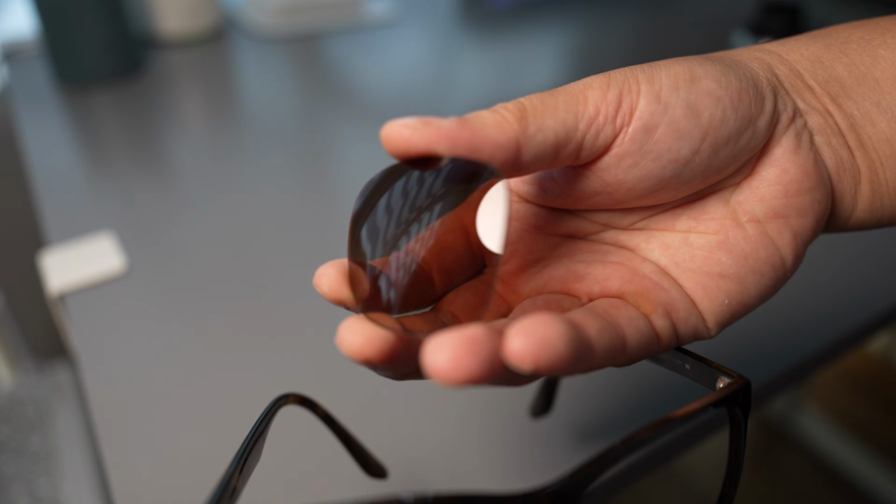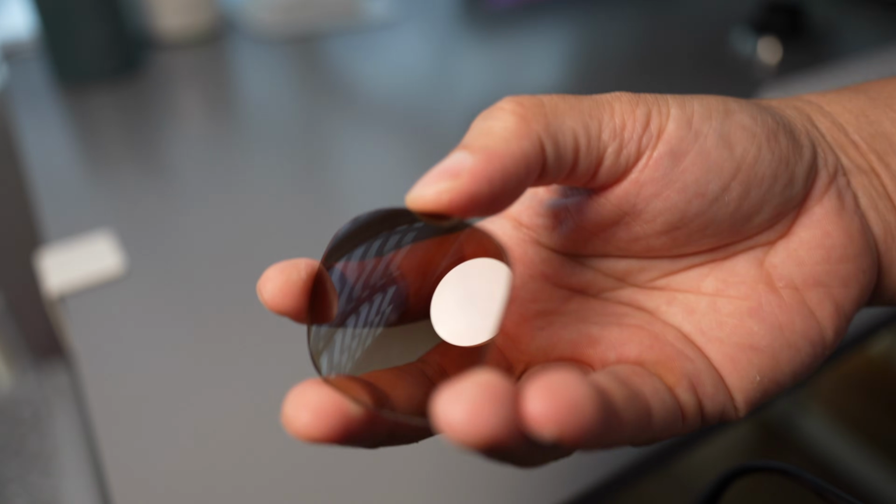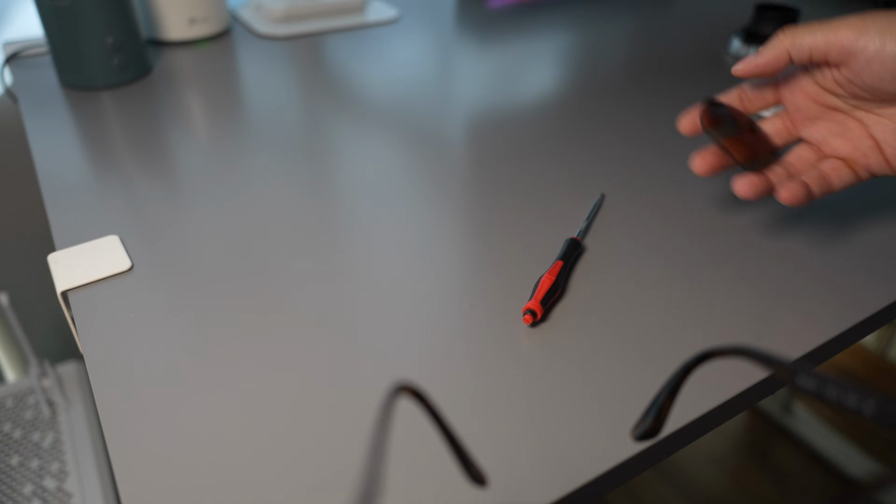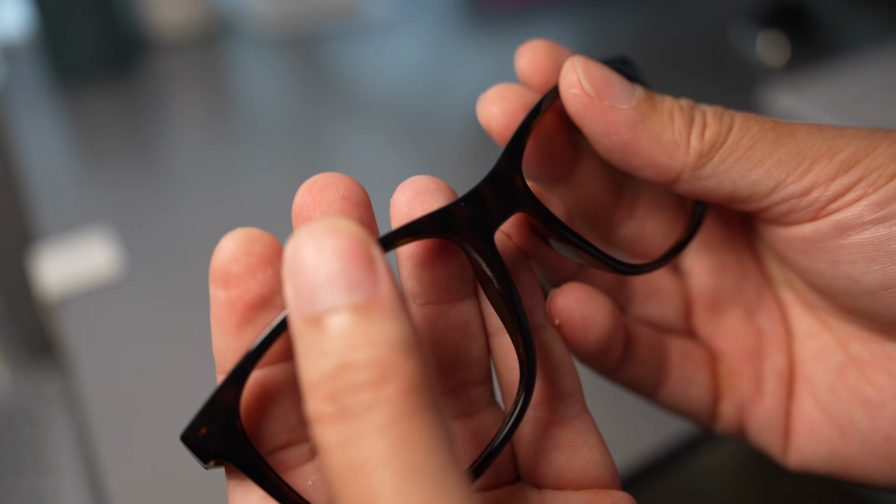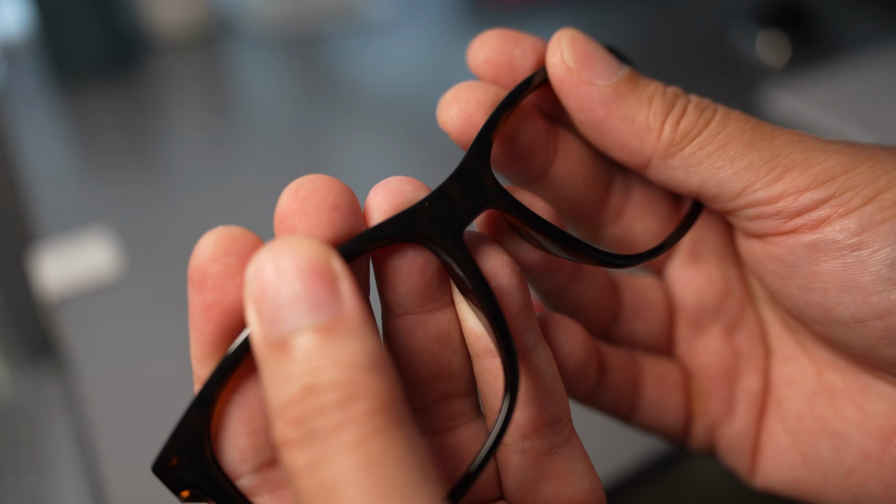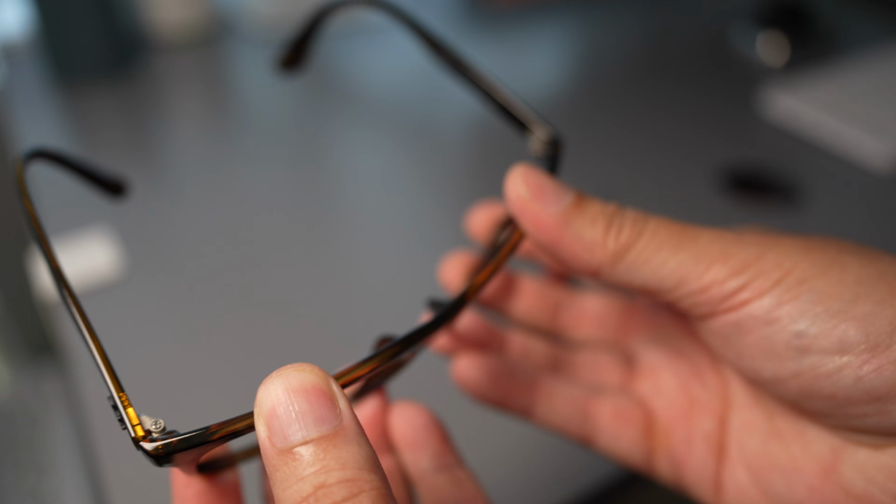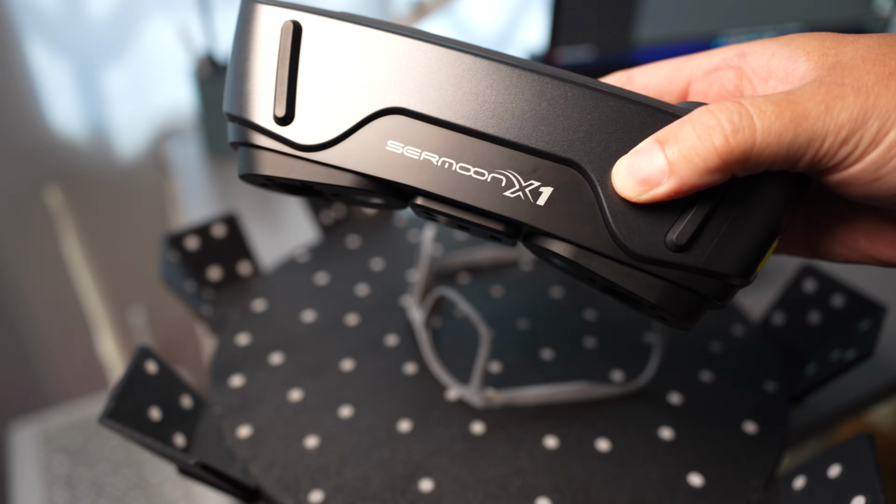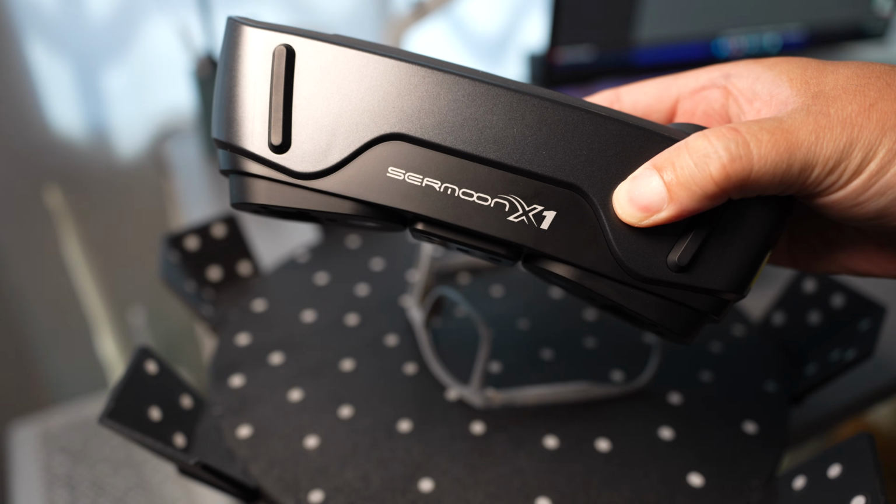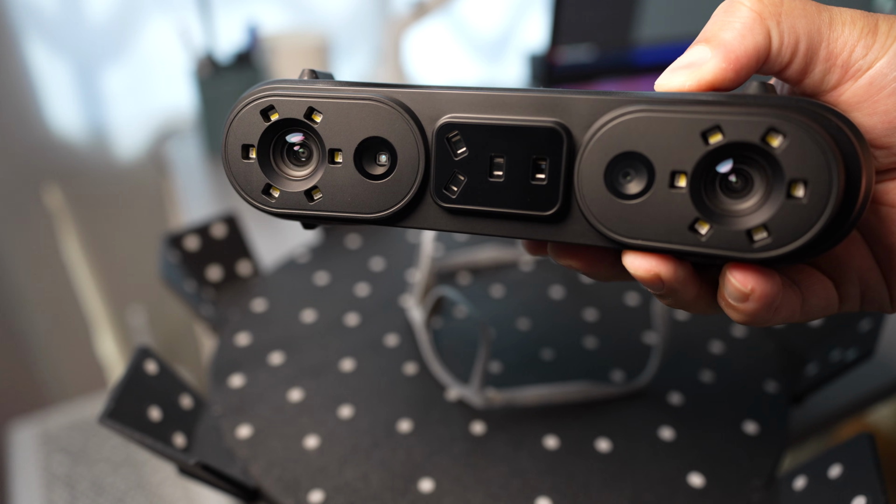Since I'm printing the frame with a standard resin, it's going to be stiffer than acetal, which means the lens might not snap in easily. A tougher resin with more elasticity would probably work better for this project, but I don't have any on hand to test. Alright, we will start with 3D scanning, and for this project I'm using the Creality Sermoon X1.